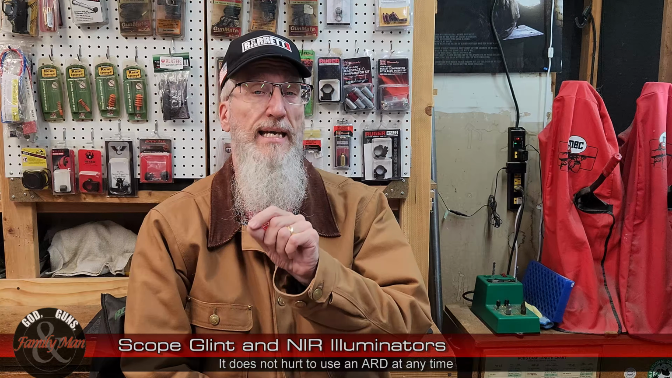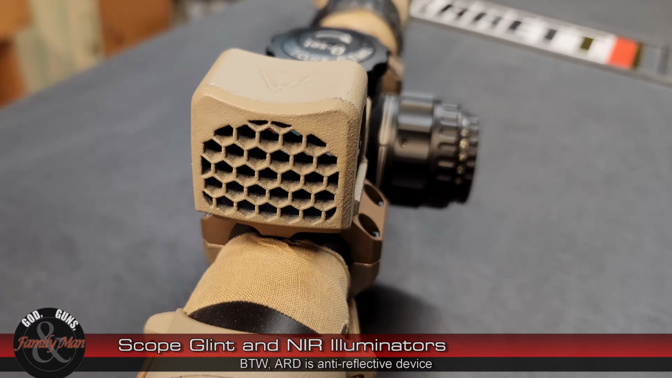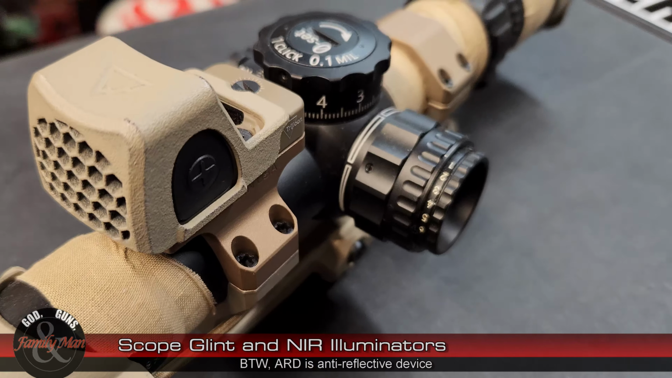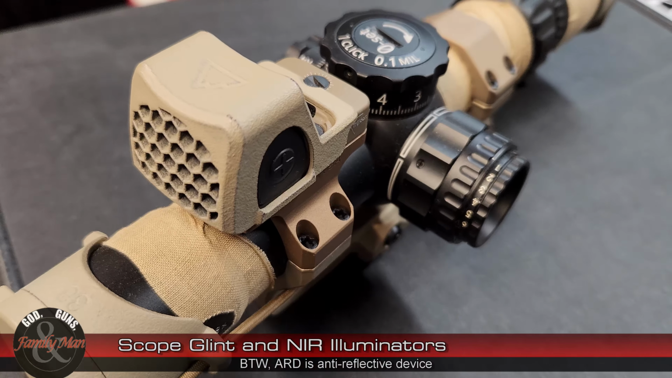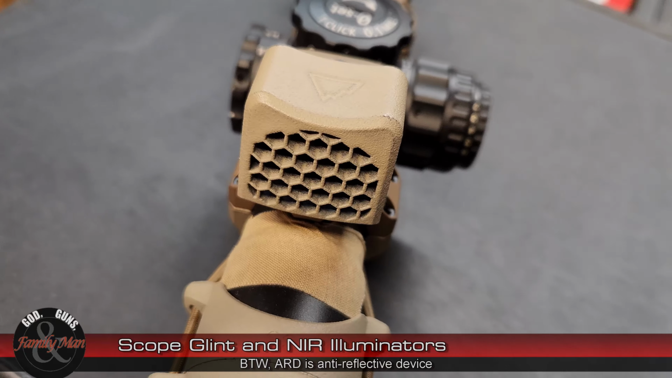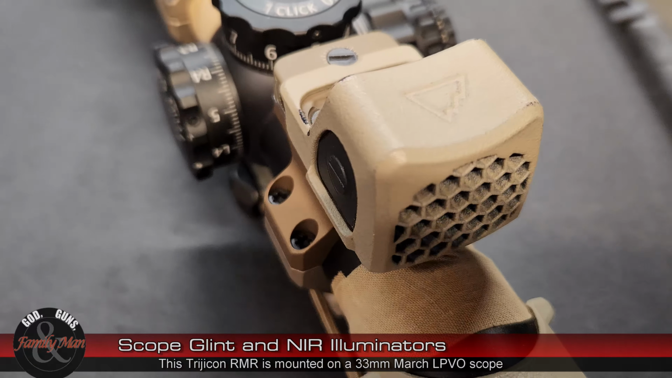So the ARD may not be necessary in a daytime or daylight situation, but it really is beneficial in a nighttime situation. What's also interesting is there is a Trijicon red dot mounted on the scope on the right side, and it has an ARD installed on it, and it never reflected, ever. Even though it has a lot smaller surface area, that ARD also worked very, very well.